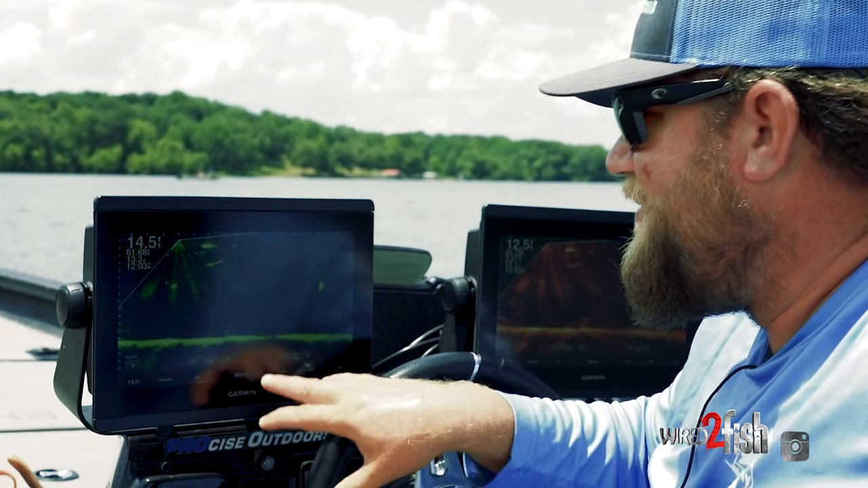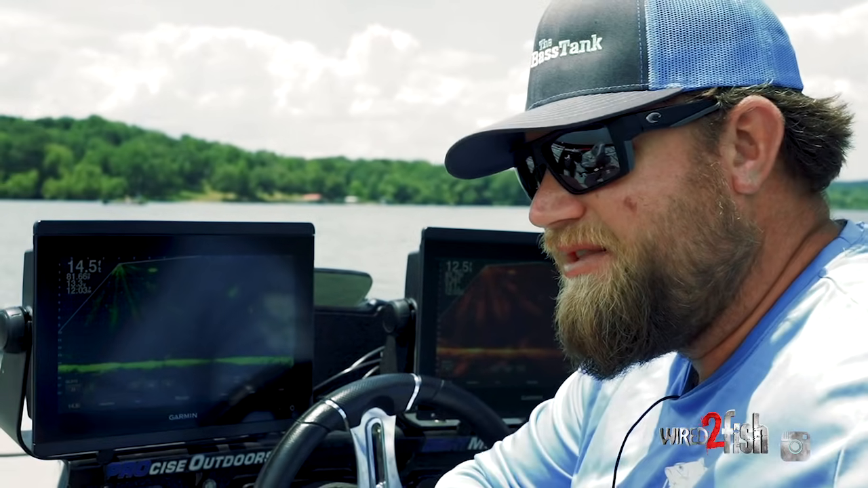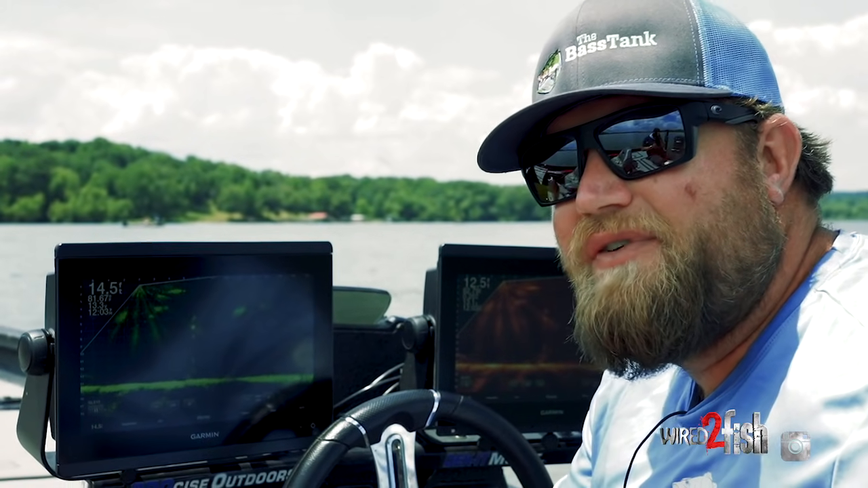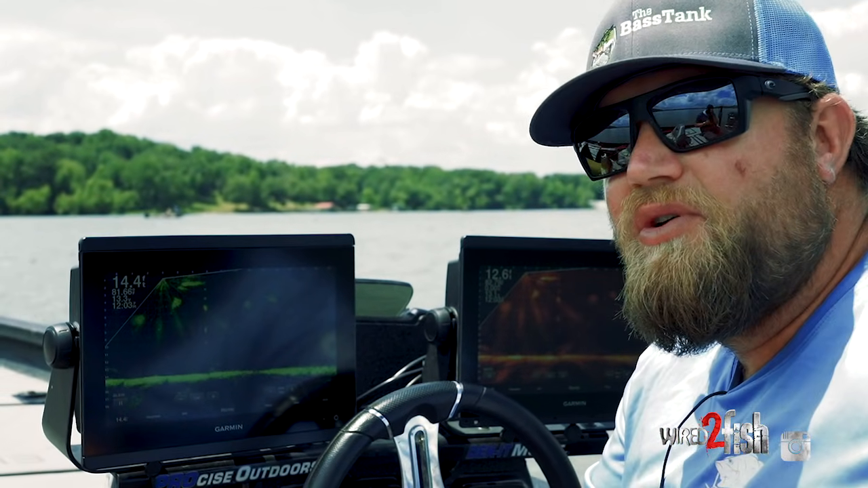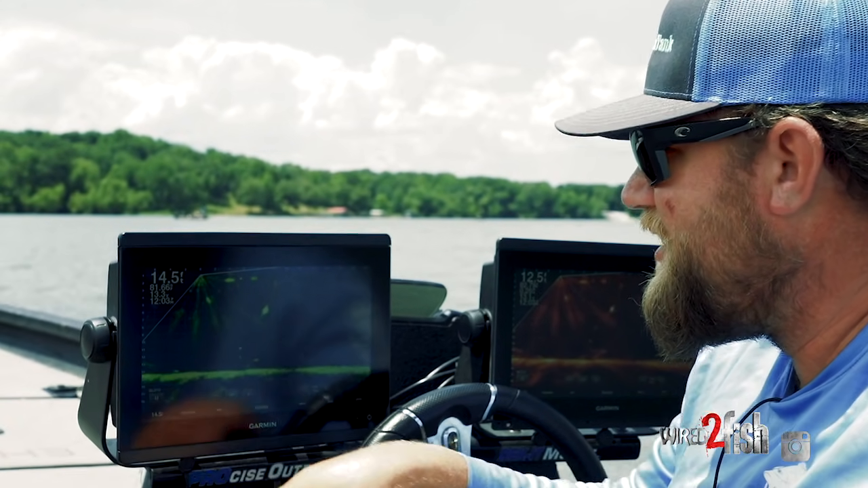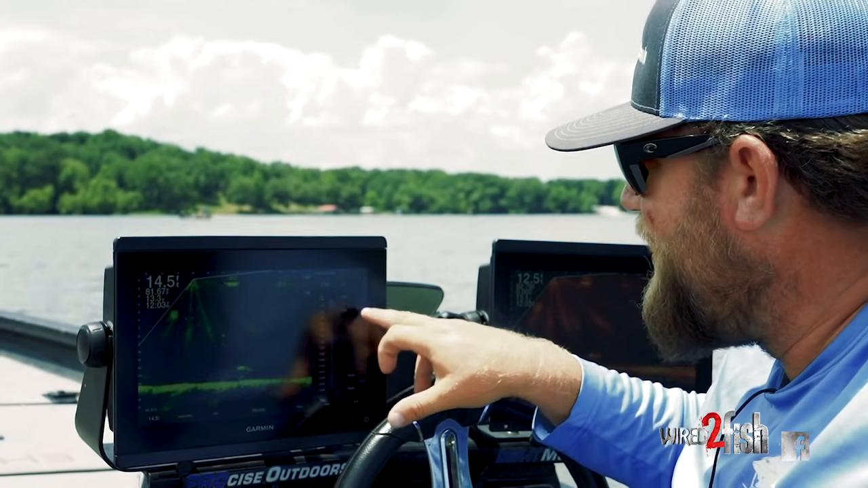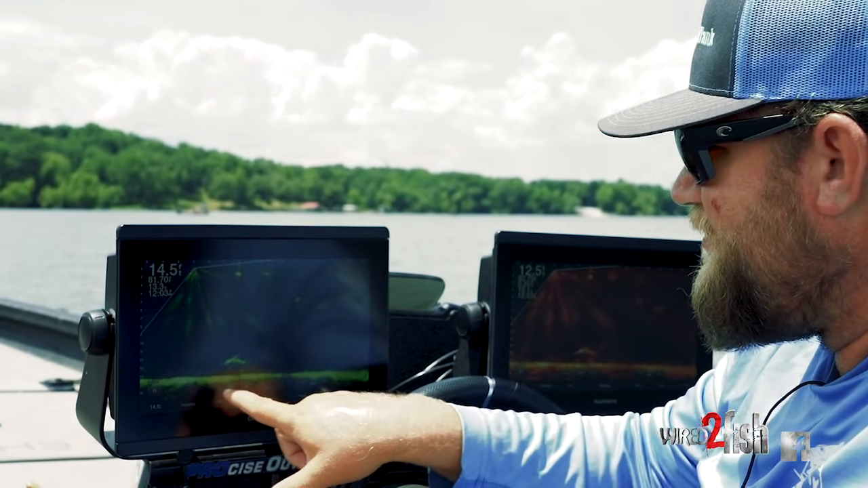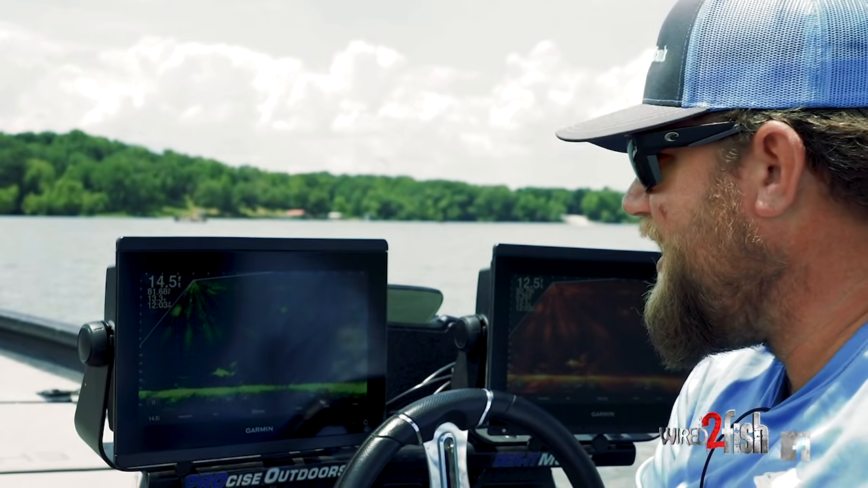Now let's talk about depth. One of the things about depth, most people run theirs on default, on auto, and the depth is jumping up and down. I'm going to set mine at about 2 to 3 feet deeper than either the bottom or the depth that I'm catching the fish in. For instance, here we've got about 14.5 feet of water. So I'm going to go to depth range and range it about 17 feet deep. That puts this bottom line just above all these buttons that I push, and I can still see this. That's the number one reason I do that.